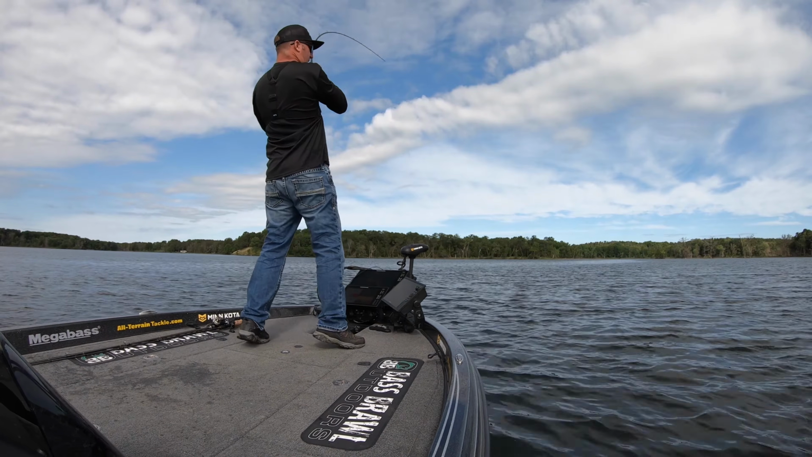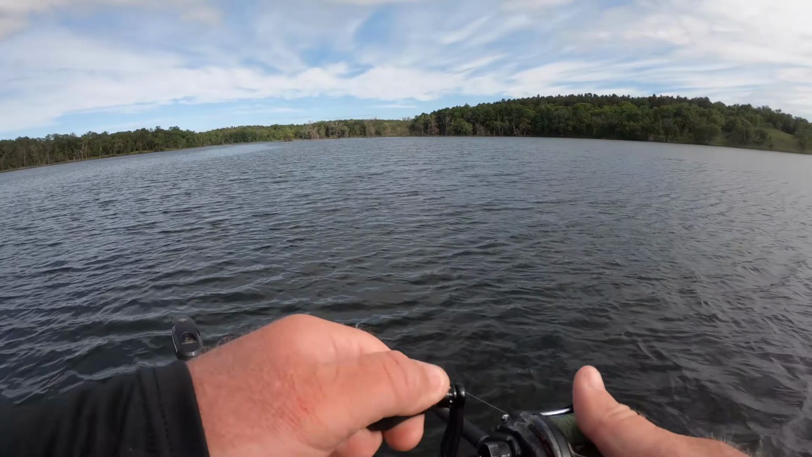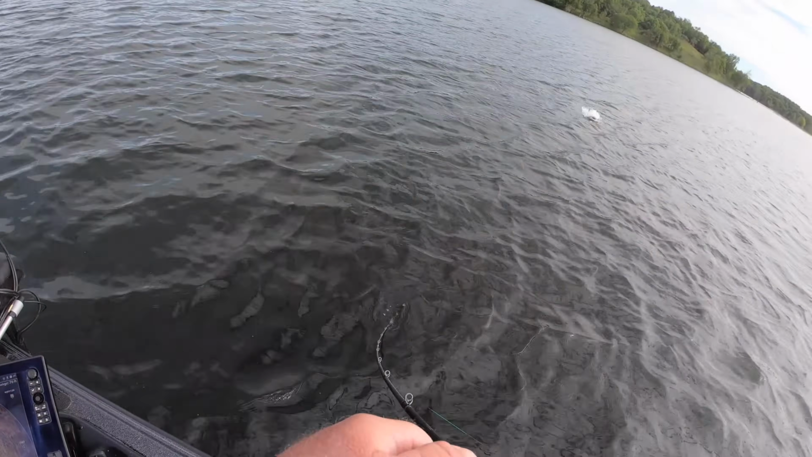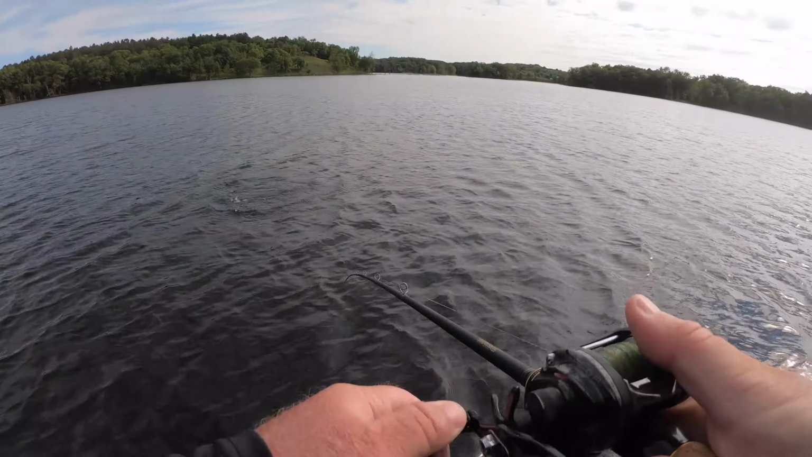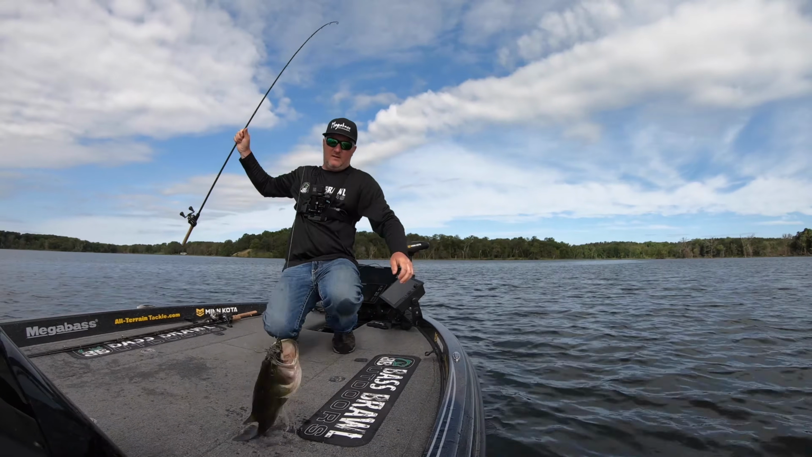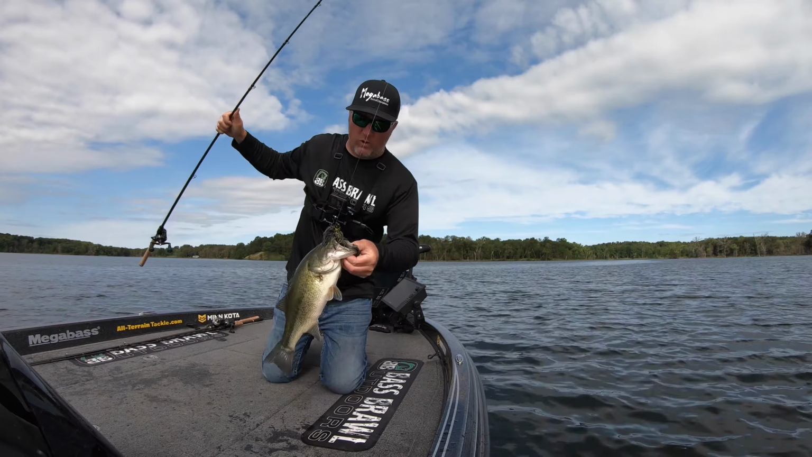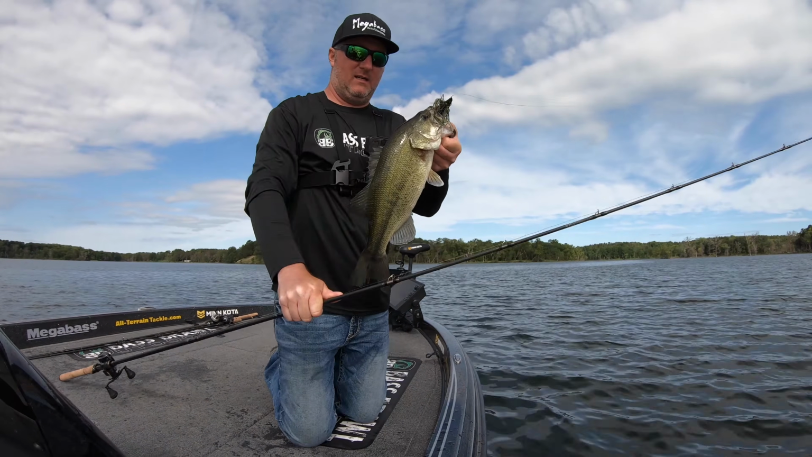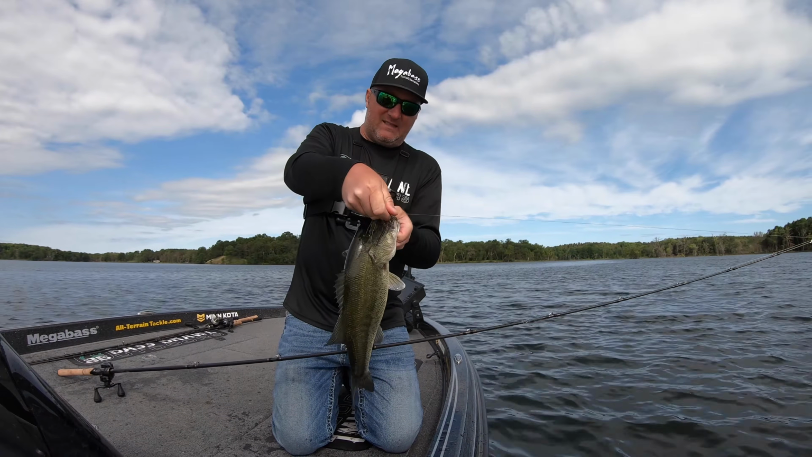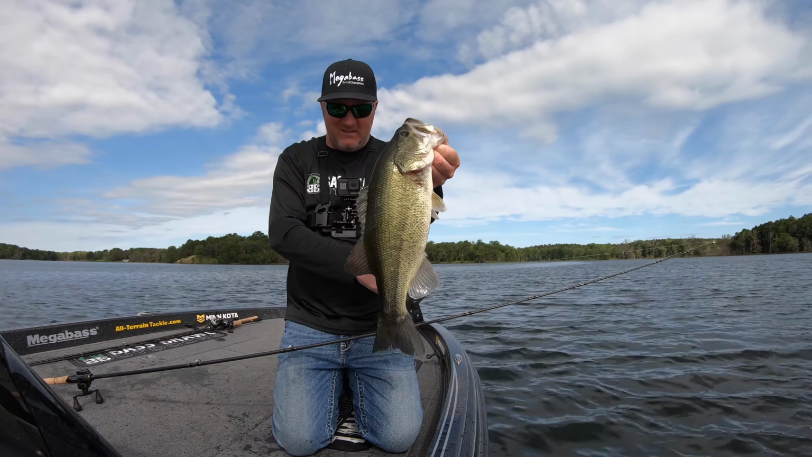There, I want to grab it. Oh, dang, that was just rock solid. Oh, that's the jump. Just pure quality fish out here this morning. Heavy jigs, big baits. Gets good quality fish in the boat.